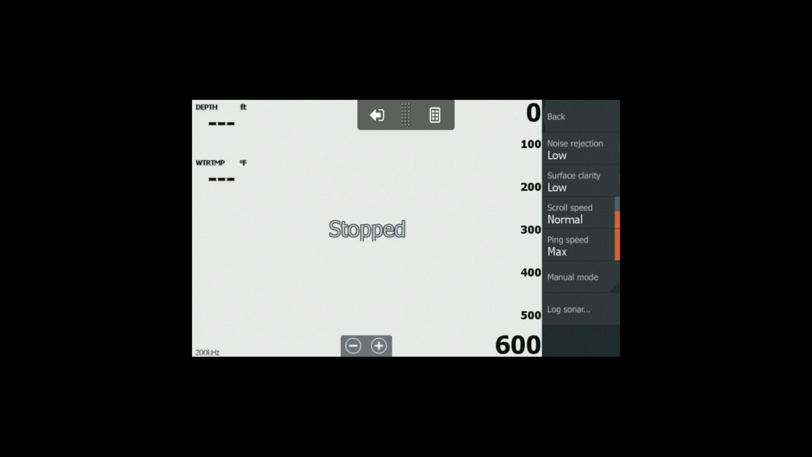There's some other settings here that I haven't really played with on the water to see how they affect the sonar data collection. Downscan sonar, I think you should always use 200 kilohertz.